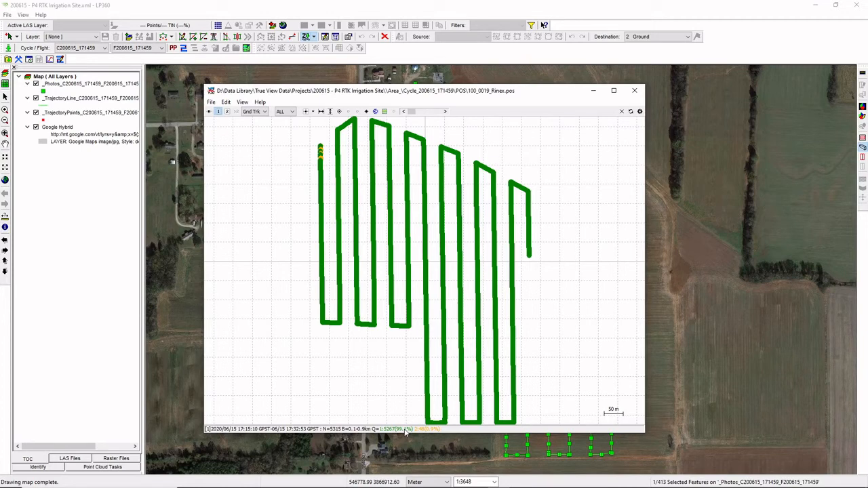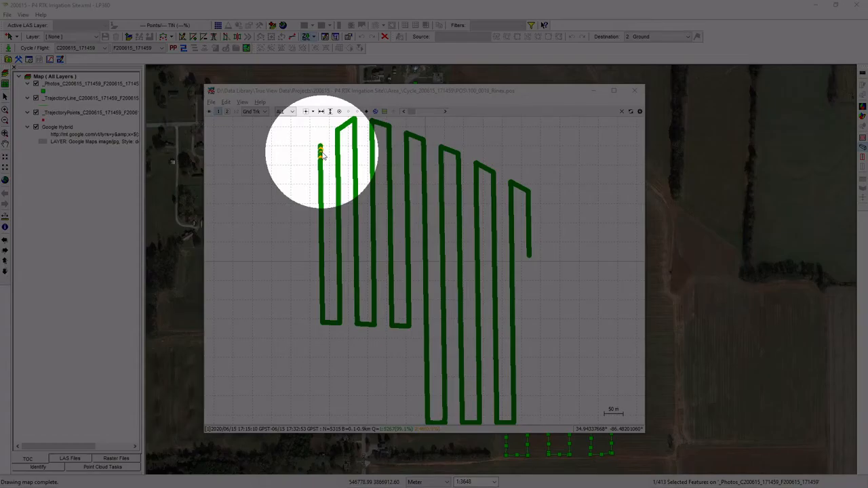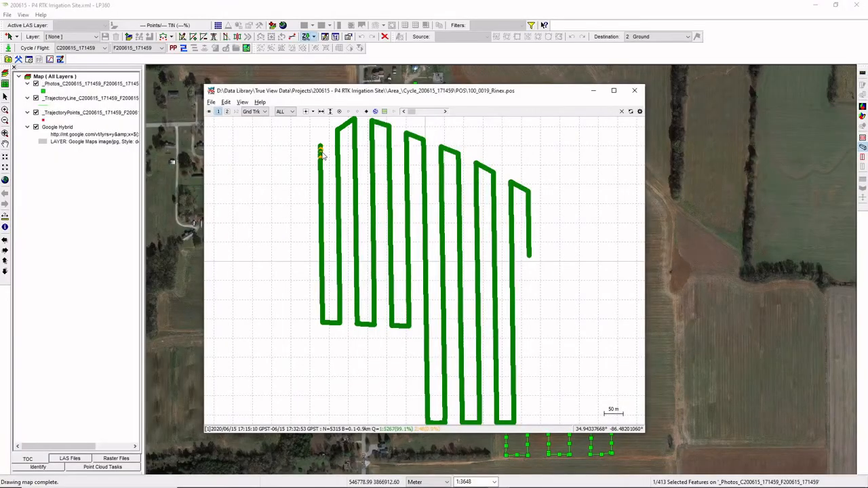There are, in this particular case, a few Q2 results. It may not show up well here on the webcast, but we have about 0.9% that were Q2 values. And you can see those, they're over here at the beginning of the flight line in the northwest corner here. So a Q2 result means we had a float solution. We're probably not at that 2 centimeter accuracy that we want.